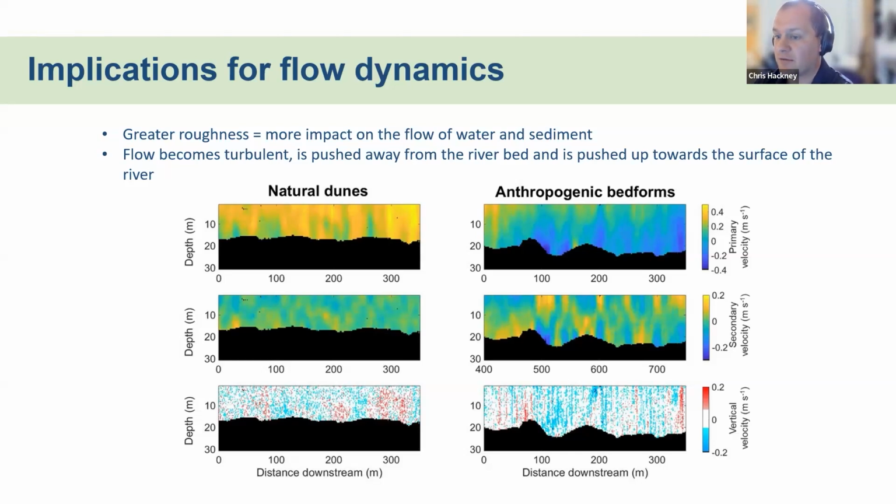So we're seeing the generation of turbulent flow. We're seeing the generation of recirculation zones below these anthropogenic bed forms. And we're seeing much more exchange in the vertical as a result of this upsetting of natural conditions on the riverbed. And that propagates through to sediment.